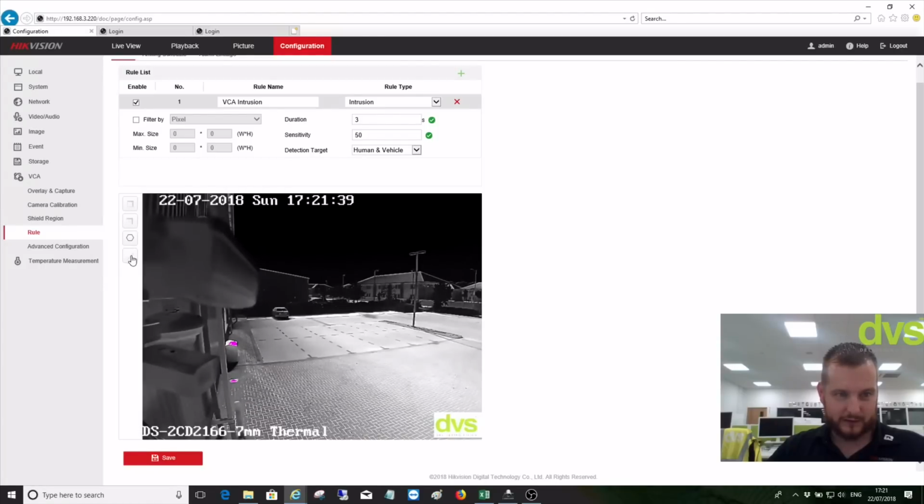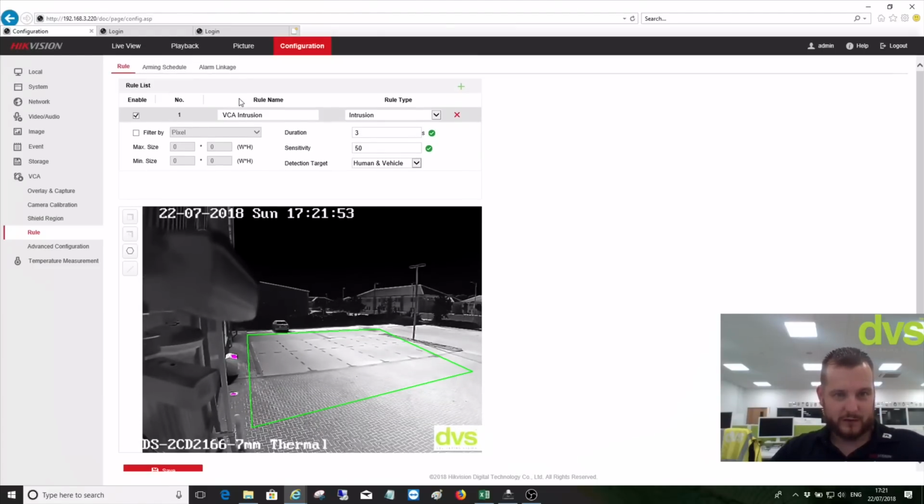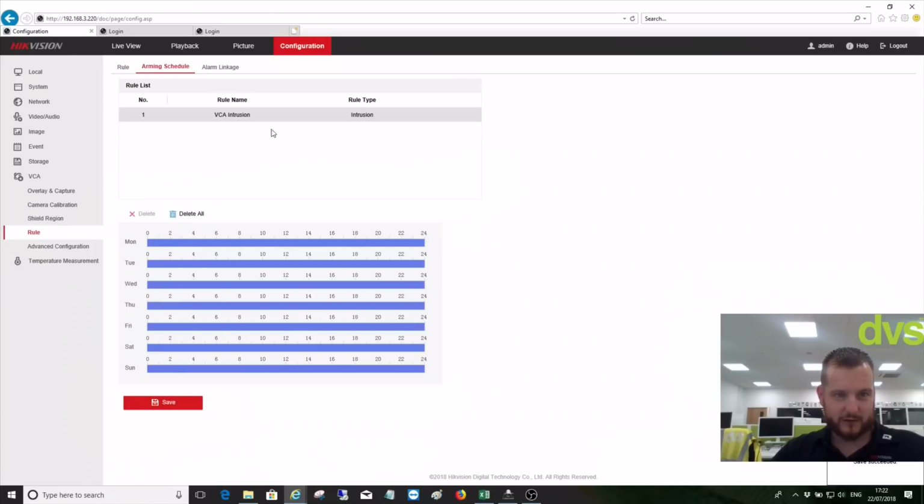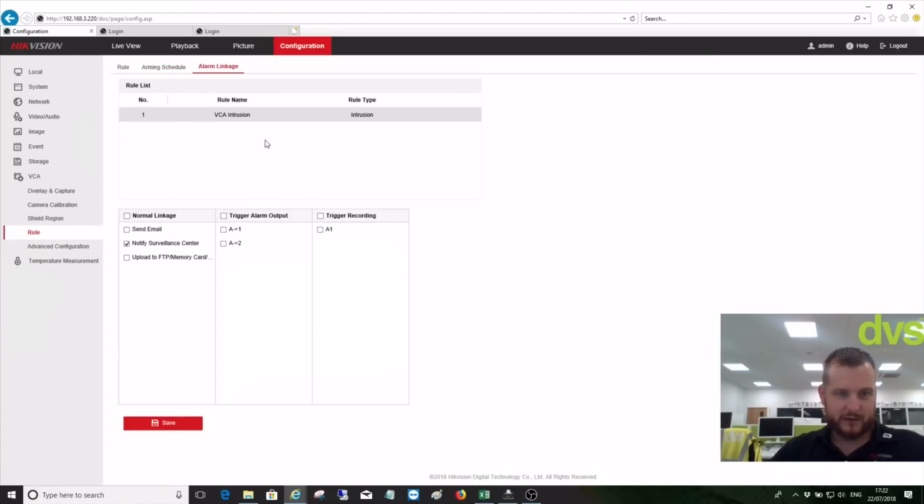Let's draw the line now. So it's from here to here to here to here. Save that. So that's our area of detection. So it could be anywhere within this field of view. Save that again. I always double save just to make sure. Yeah, we're good to go. Arming schedule is 24/7 for that one. And the alarm linkage is notify surveillance center.